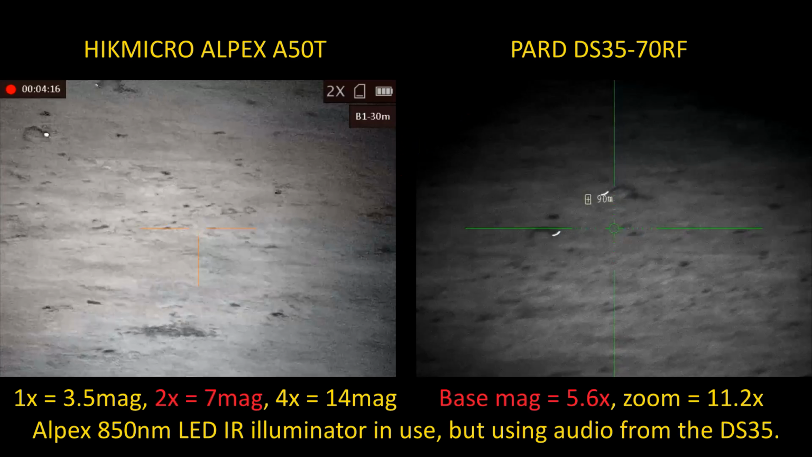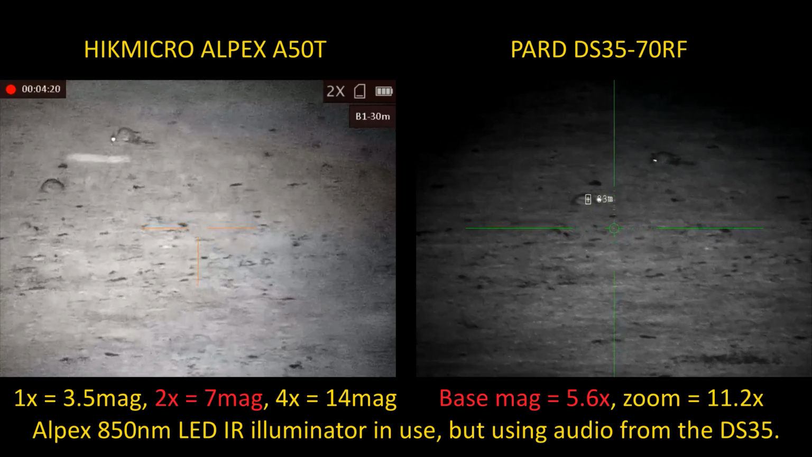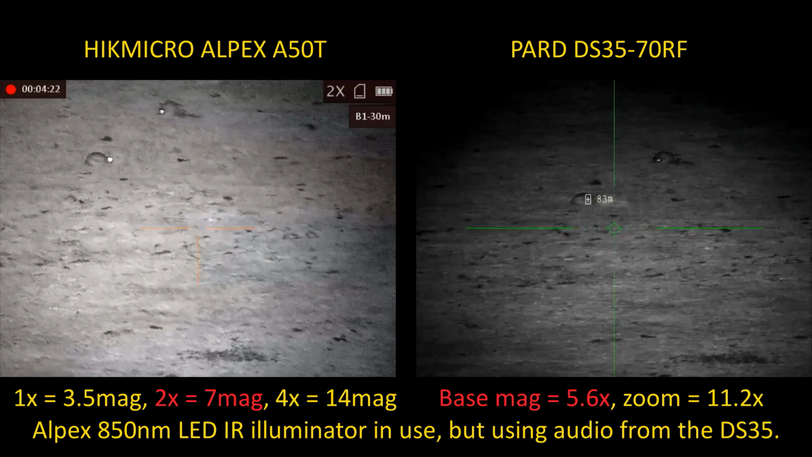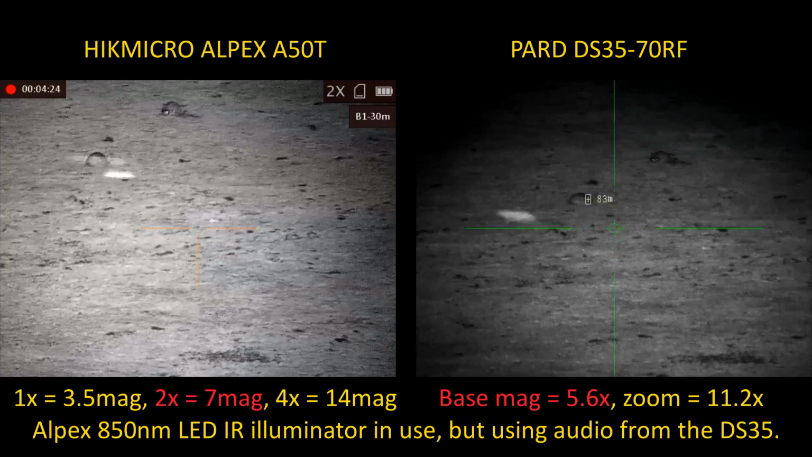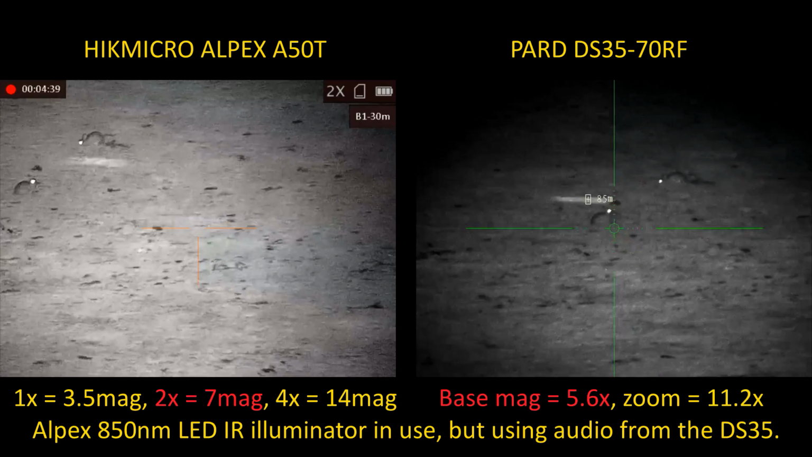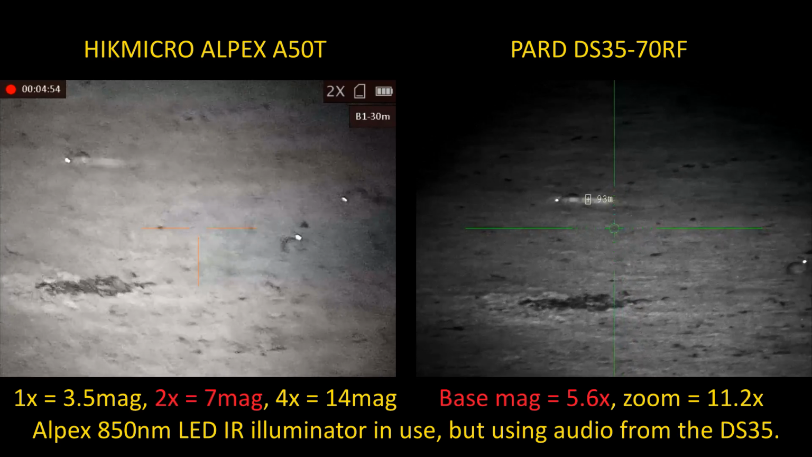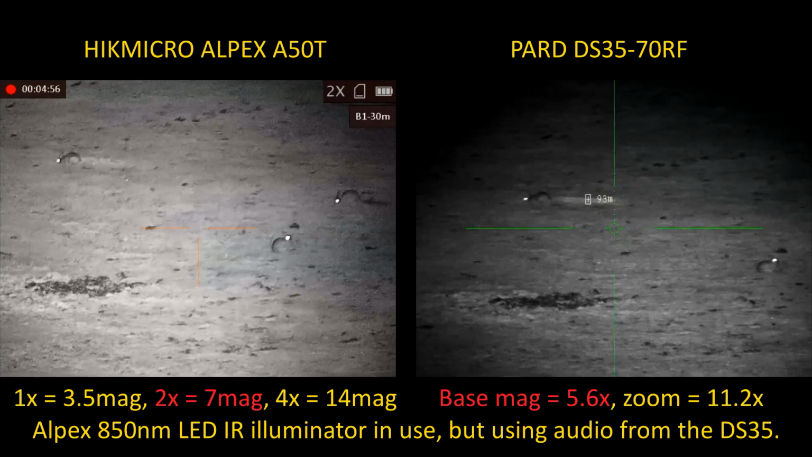That's my IR background. Oh, yes. So that rabbit is... 92 I'm getting off of that. I'm getting 83, which is the same, isn't it? I'm 92 yards. Yeah, well I'm 83 metres, so that's the same. Okay, that's good then. The two views are not perfectly synced, but they're not far off. Through the HIK, I can see the Pard's LRF splash flashing away on the left hand of the three rabbits.